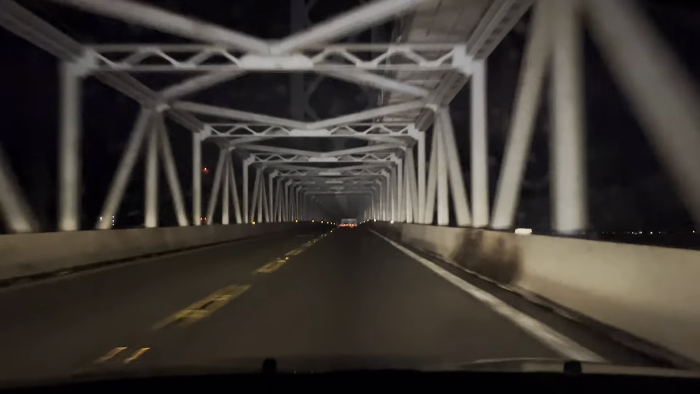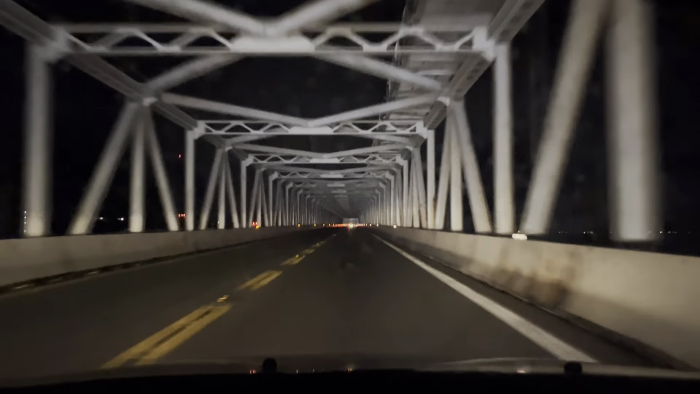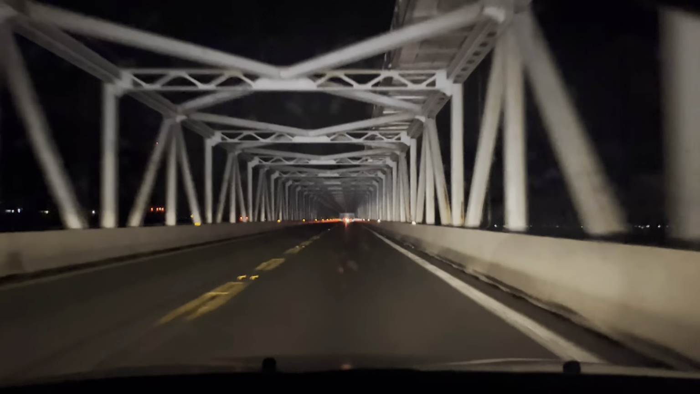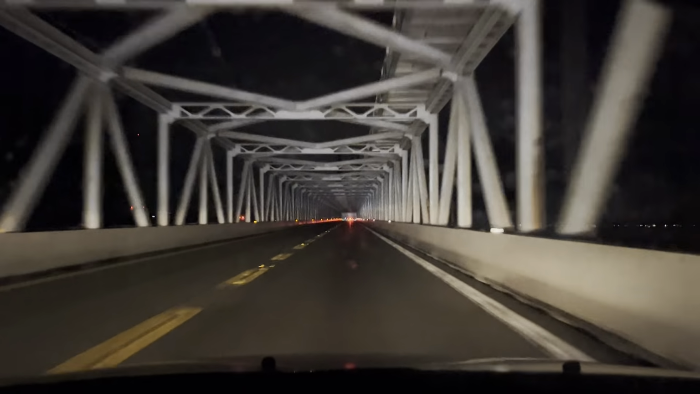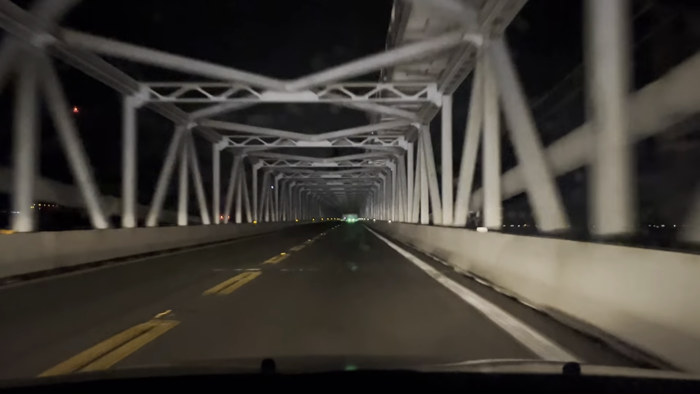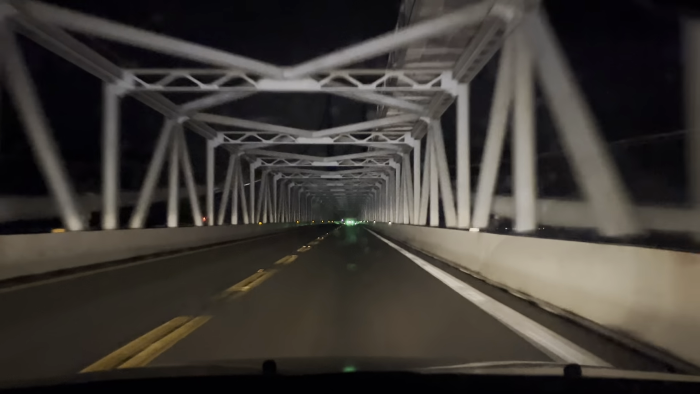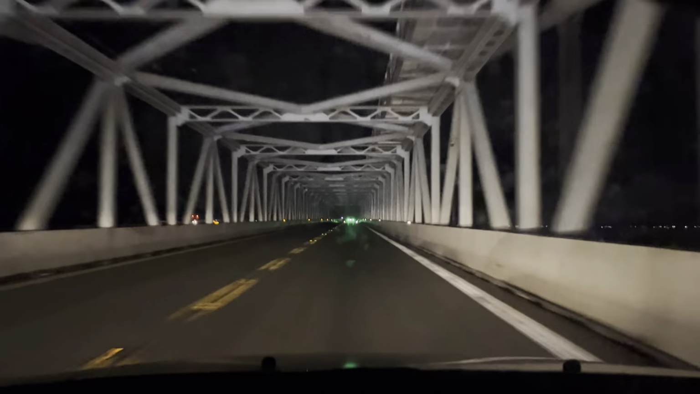Interesting video here, right? Interesting view. The Bay Bridge, if you don't know. This is the Bay Bridge. This is a huge bridge, and we are like 200 some feet, probably not 200. I don't know, we're pretty high in the air right now, going down now. But, yeah, I've had a lot of dreams about this bridge. Speaking of dreams, a lot of dreams about this bridge.